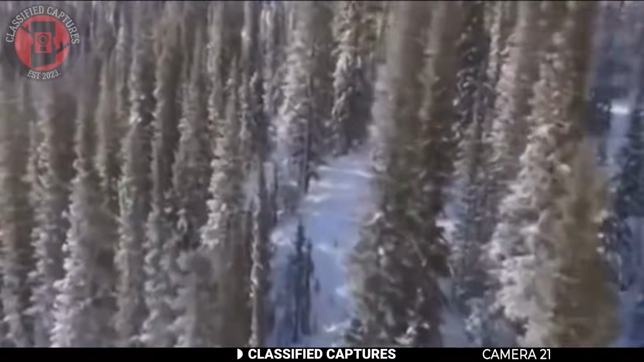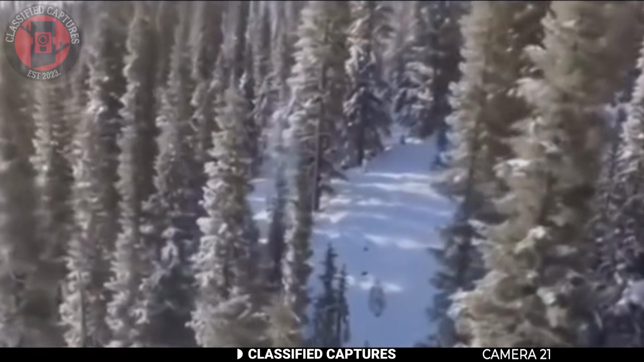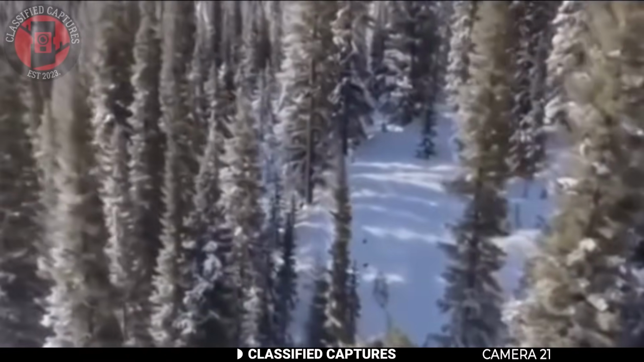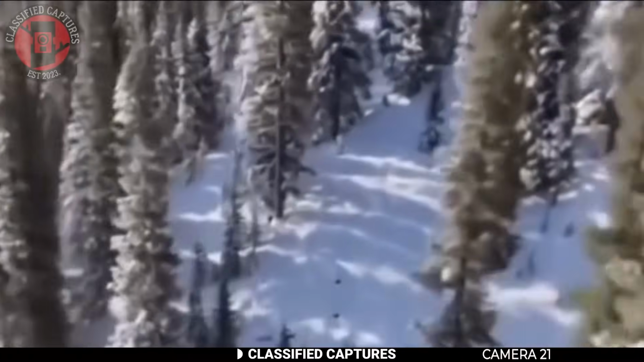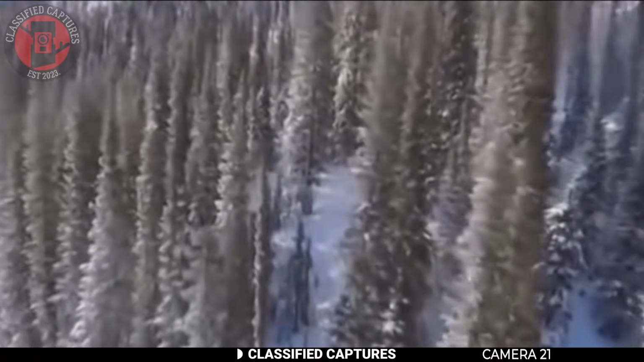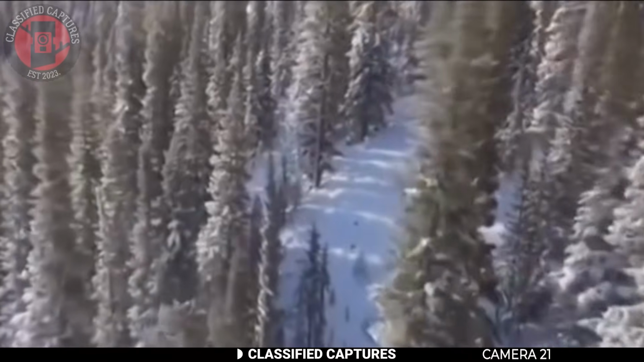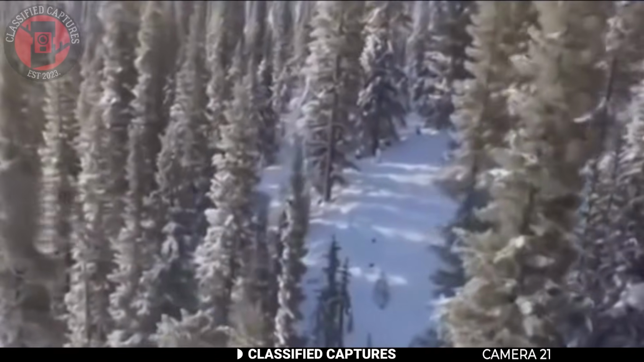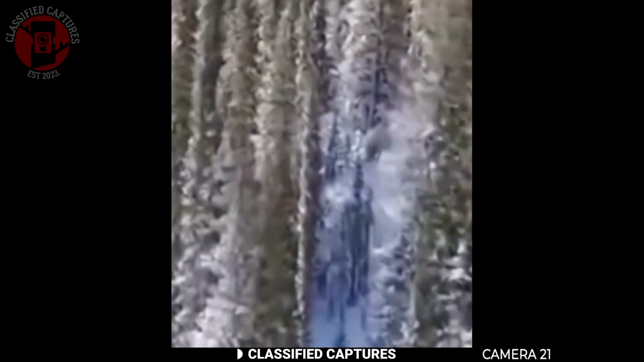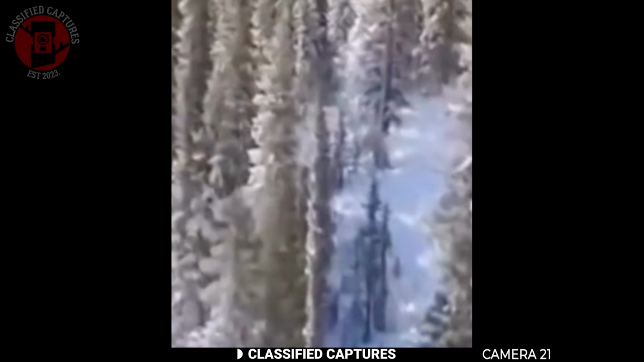The next footage comes from Russia and was captured by a group of cameramen flying over a forest in a helicopter. It was after a heavy snowfall, so the entire ground below was blanketed in white. As they were filming the landscape, they noticed something walking through the snow. From the footage, you can clearly see a large humanoid figure walking upright on 2 legs. What makes it even more fascinating is the sheer distance between the helicopter and the ground, yet the shape of this figure is still very clear.